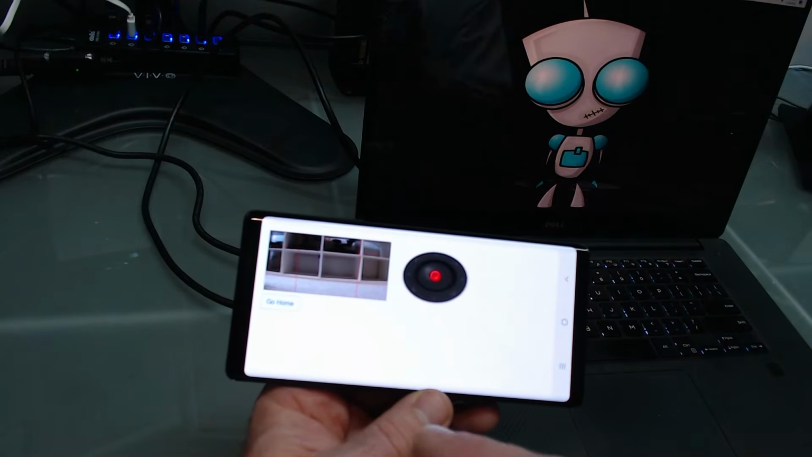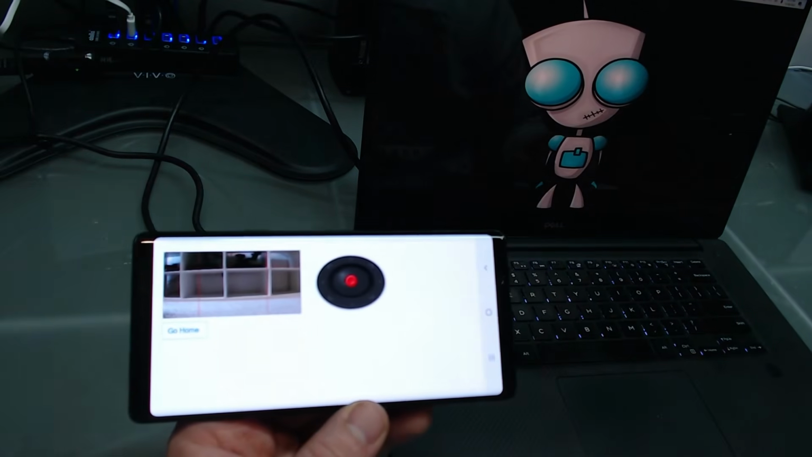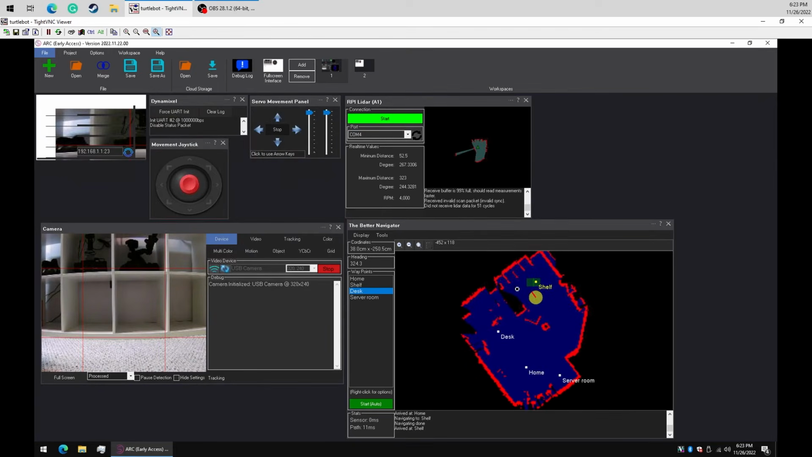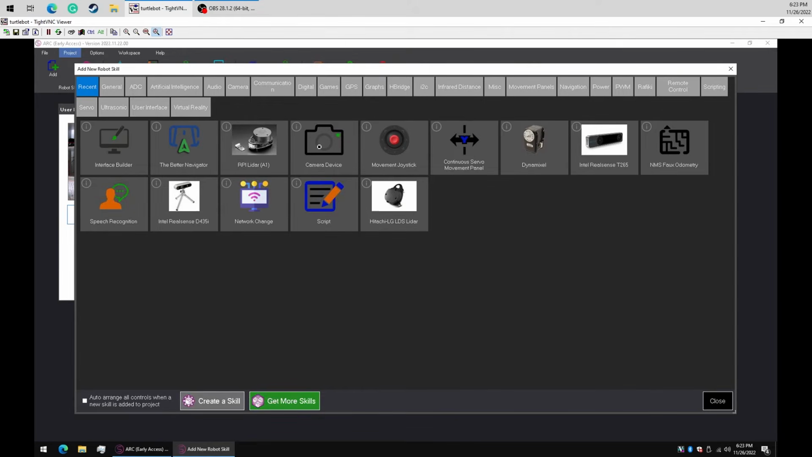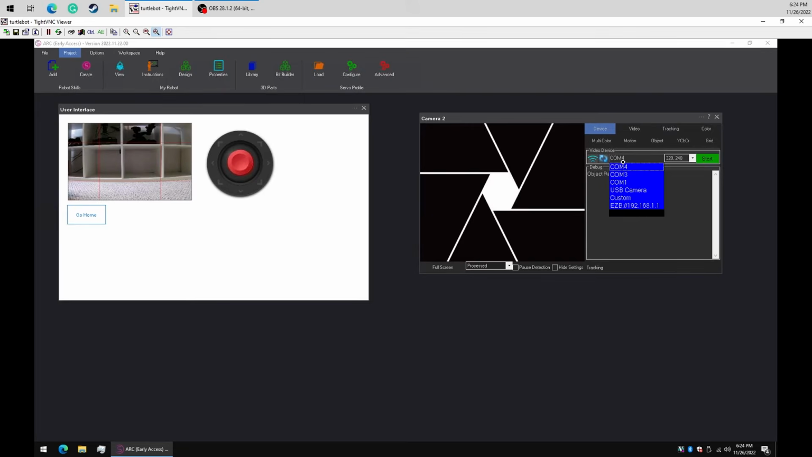I could do that, but why don't we go one more step further? I know I'm going to keep leading you on here. Let's see what else we can do. So we know that on our app, we had an option in the Better Navigator to send the video of this to a camera. So let's do that. Let's add another camera. And on this camera, what we're going to do is we're going to specify custom. And we'll start that camera.